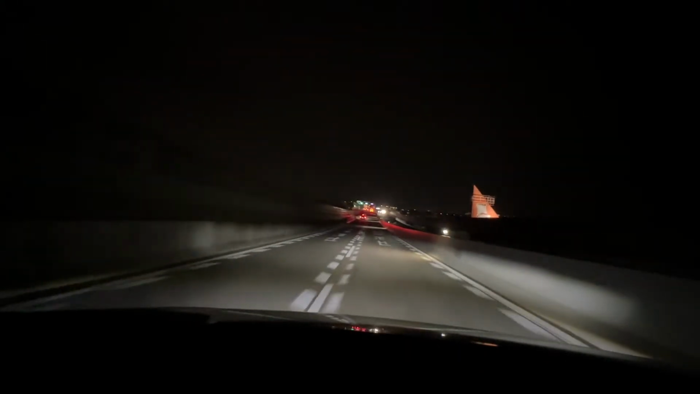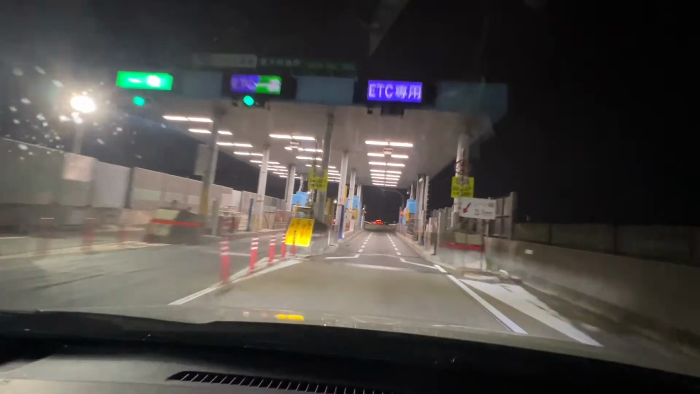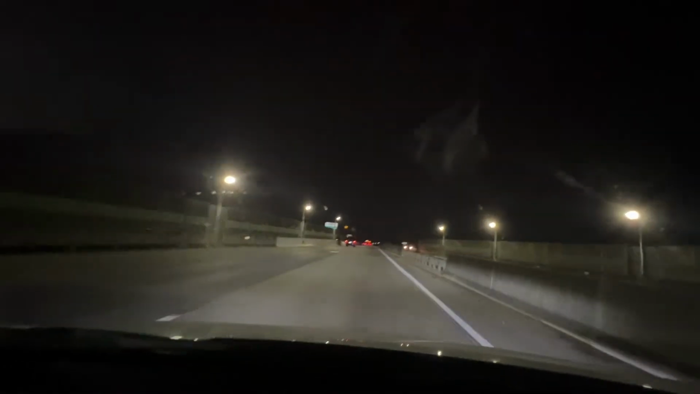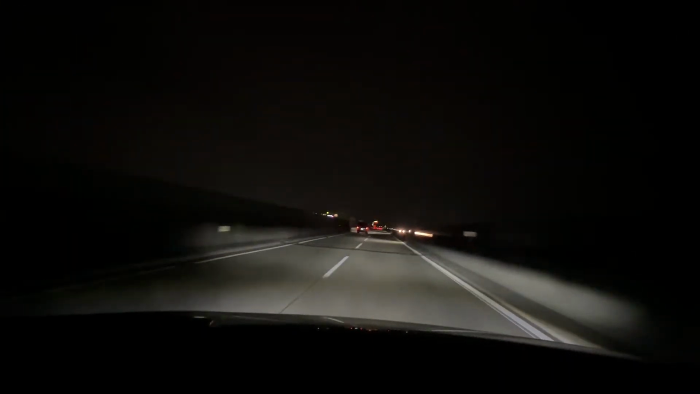I'm going to move to the right lane, as it is an ETC only lane, so should not be slowing down at all. So the green one on the left is for money. The middle is you can pay or have an ETC card. That was my payment going through. It asks that you go no more than 20 kilometers per hour.